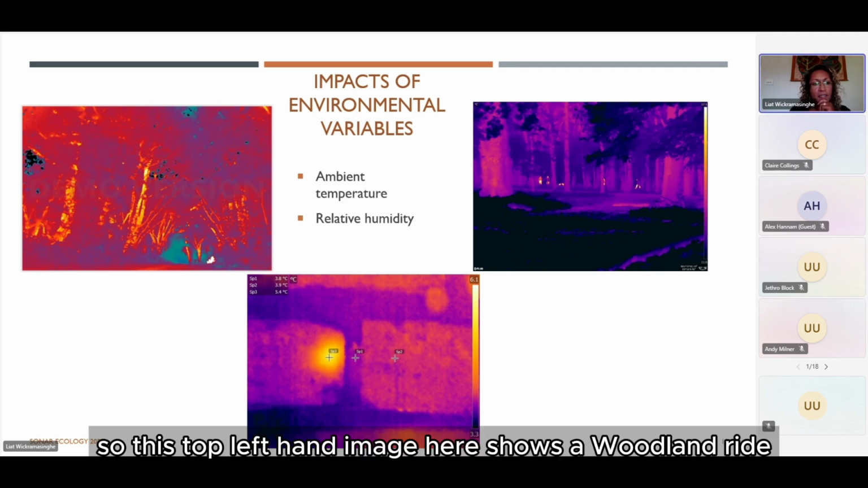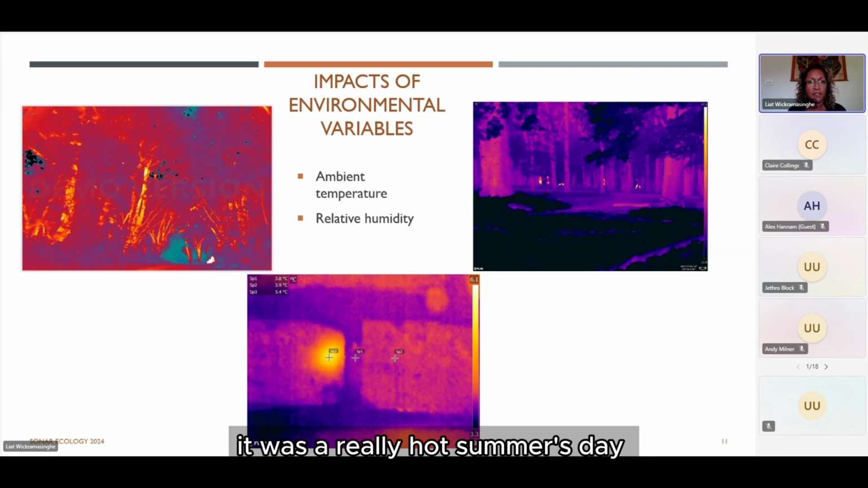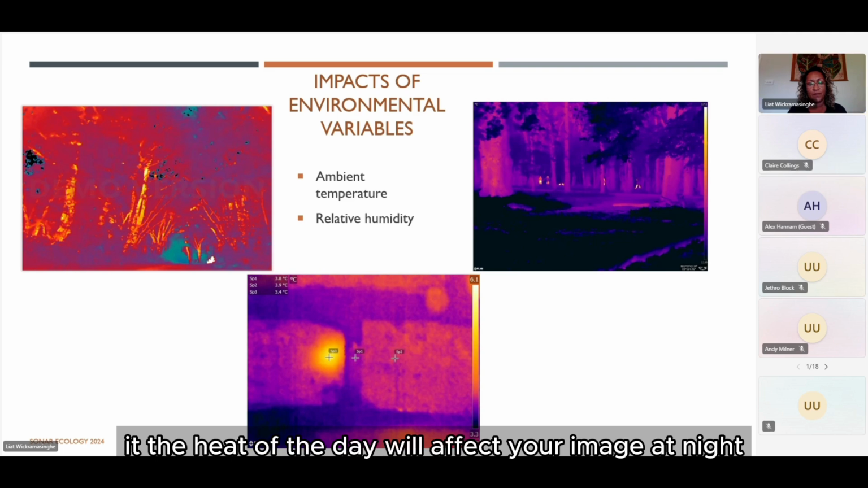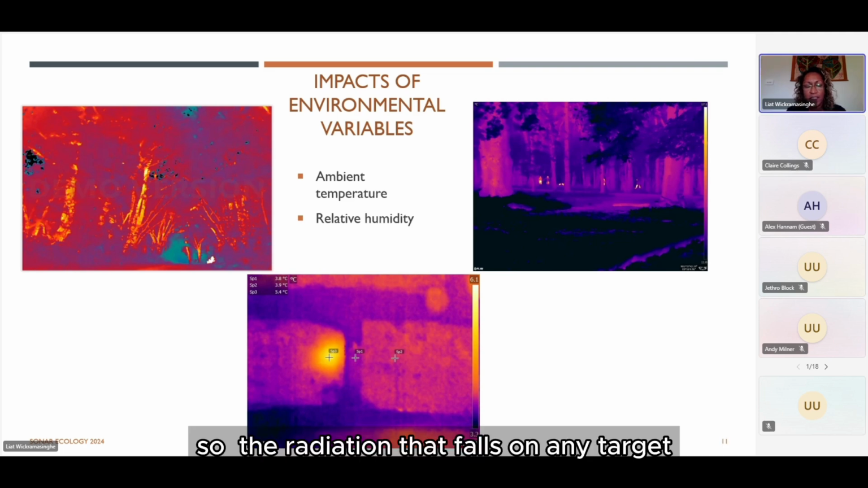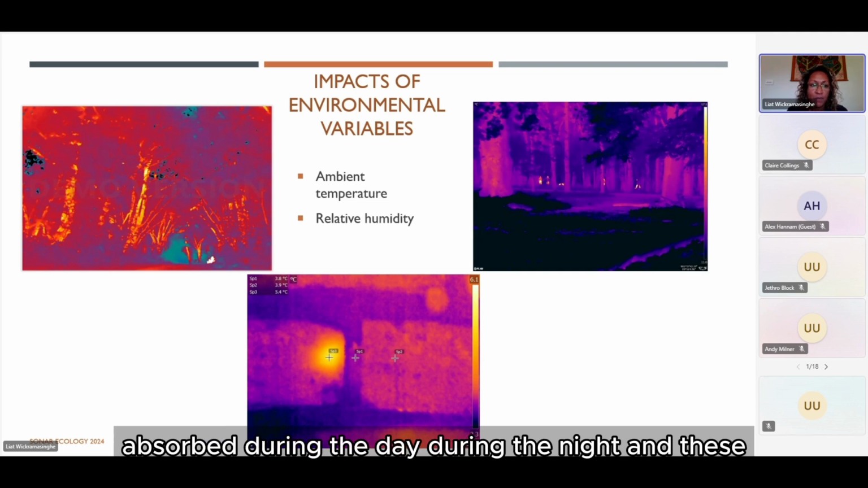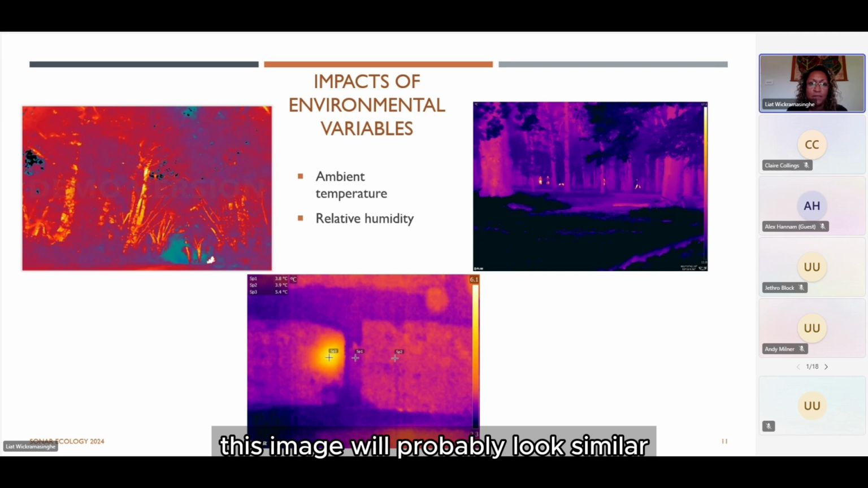This top left-hand image here shows a woodland ride. It was a really hot summer's day, and as you can see, the tree trunks are glowing pretty hot. On a hot day like this, the heat of the day will affect your image at night. The radiation that falls on any potential target subjects like a tree trunk or a roof or a wall, these structures will emit that heat absorbed during the day, during the night. And this image will probably look similar for a good few hours.